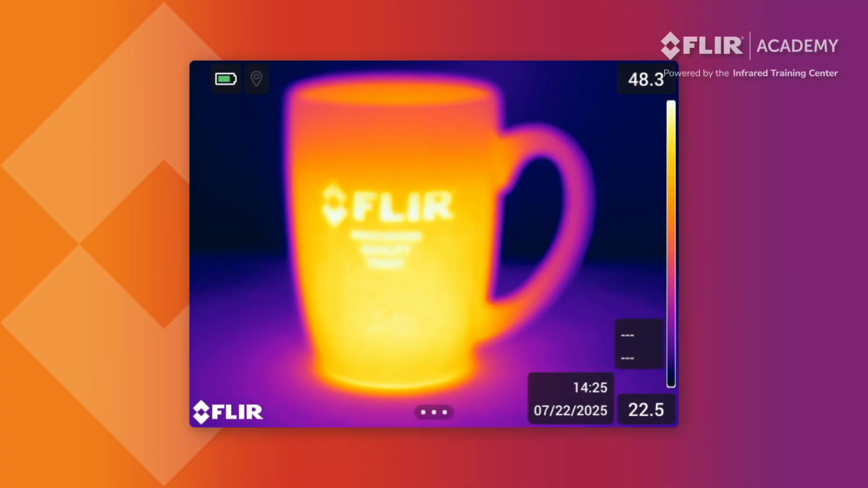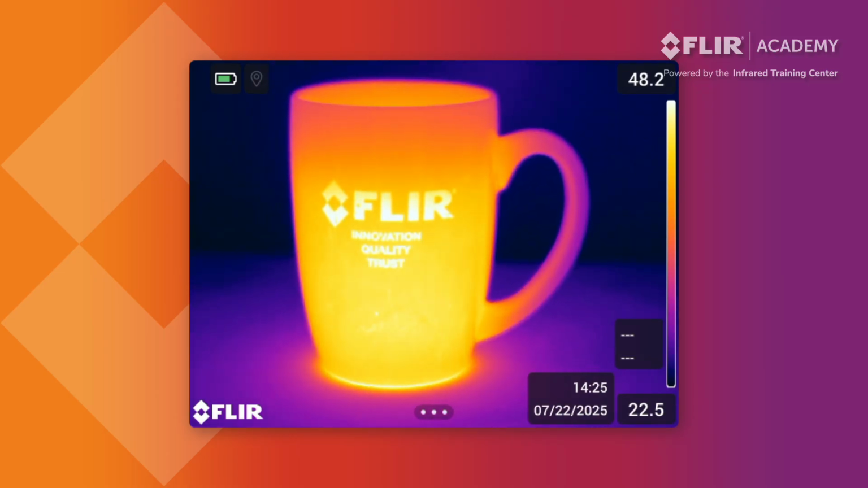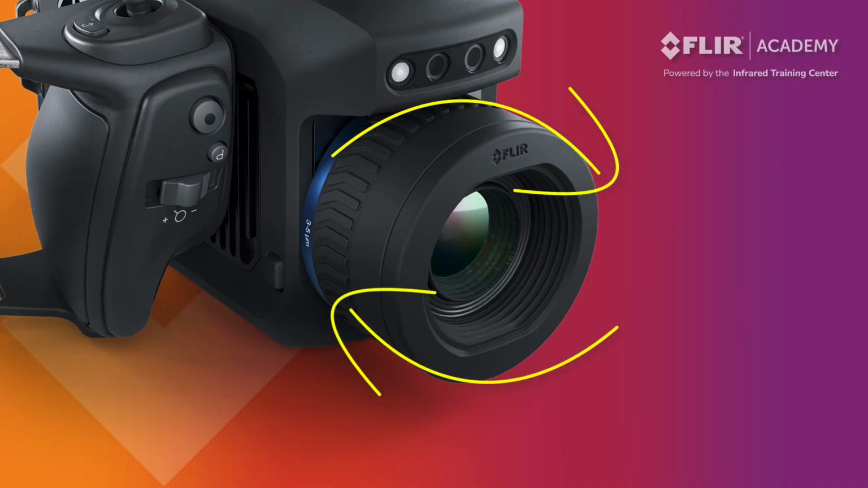Focus is a critical adjustment that is important for both leak detection and image quality. It is also something you cannot adjust after saving thermal data. ATEX compliant cameras offer a manual focus, while all other models provide both manual and automatic focusing capabilities. Rotate the lens housing to manually adjust focus.